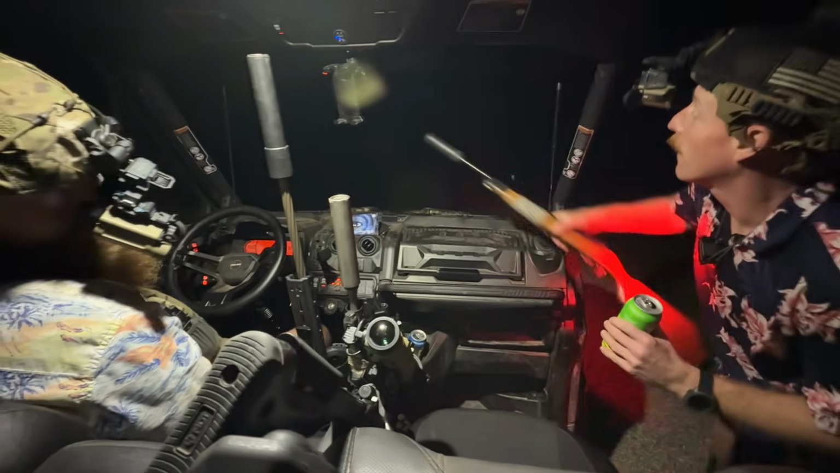This will ride. Or if you stood it up through here. I did. I kind of had it stood up through there.